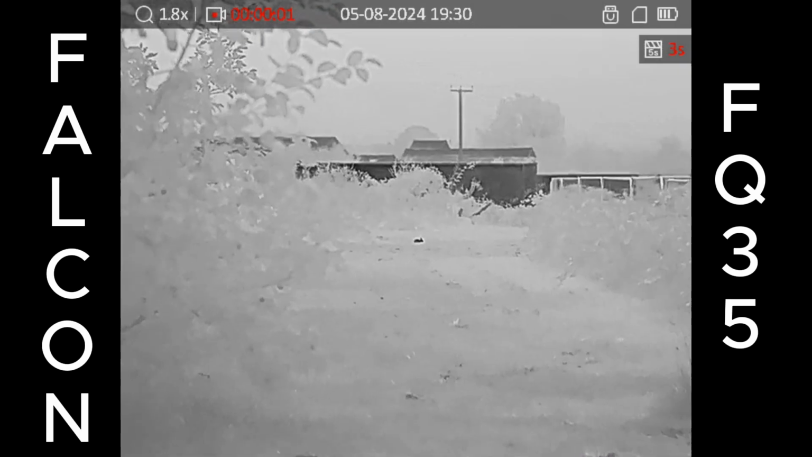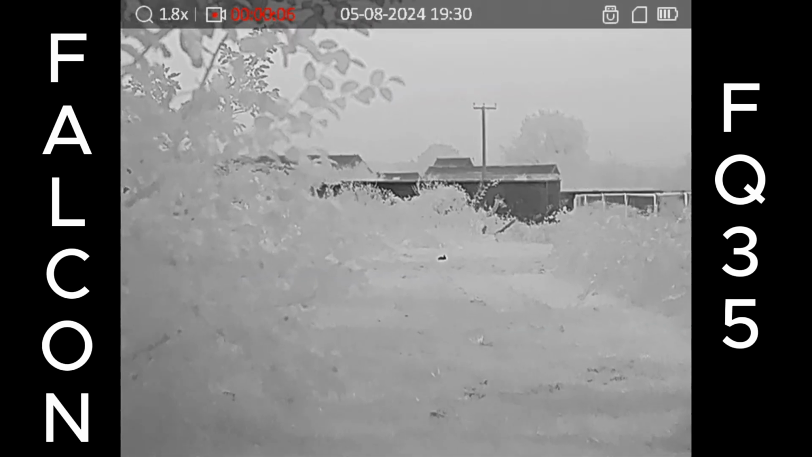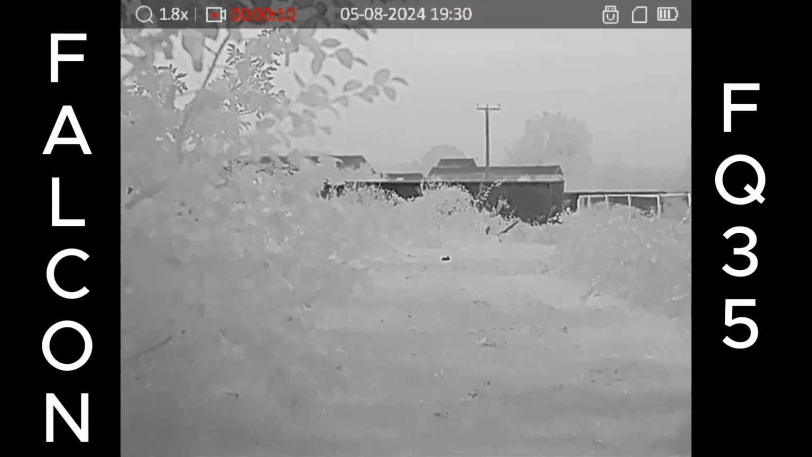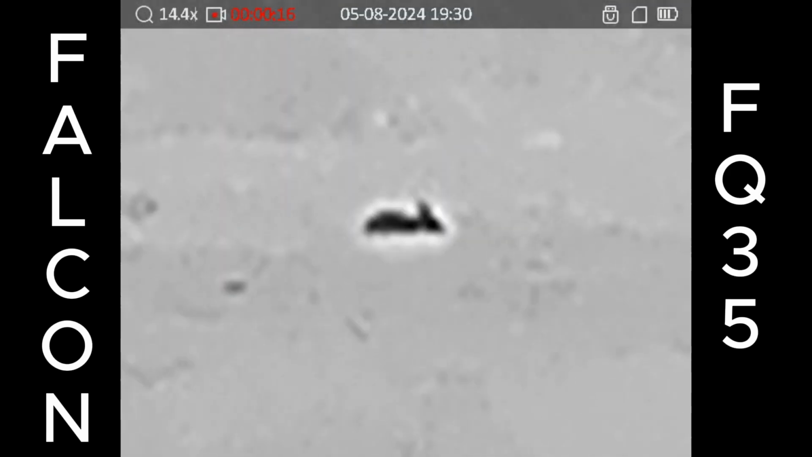Let's have a quick look now with the Falcon FQ35, and I will zoom this up so it gives you a better idea of the quality as it zooms in. It doesn't get so pixelated as the smaller sensor images. Absolutely no doubt at all, that's a young rabbit.